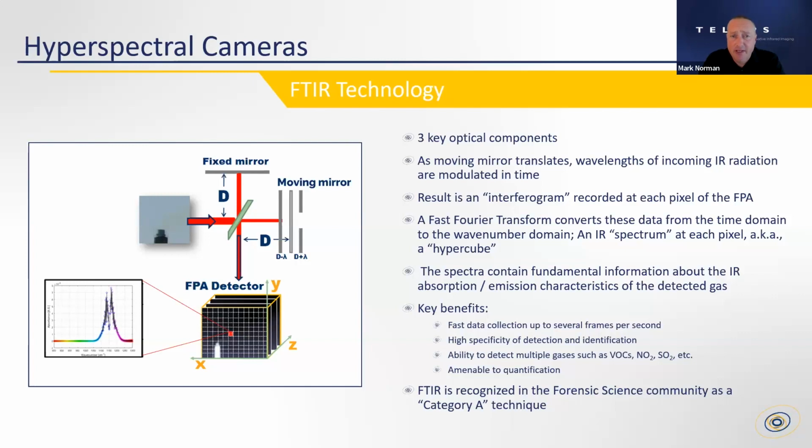And what's really cool is this spectral data that we collect contains the fundamental absorption or emission characteristics of the gas of interest. In the case we're talking about today, methane. So it's a fundamental technique to really get a chemical picture of the gas of interest.